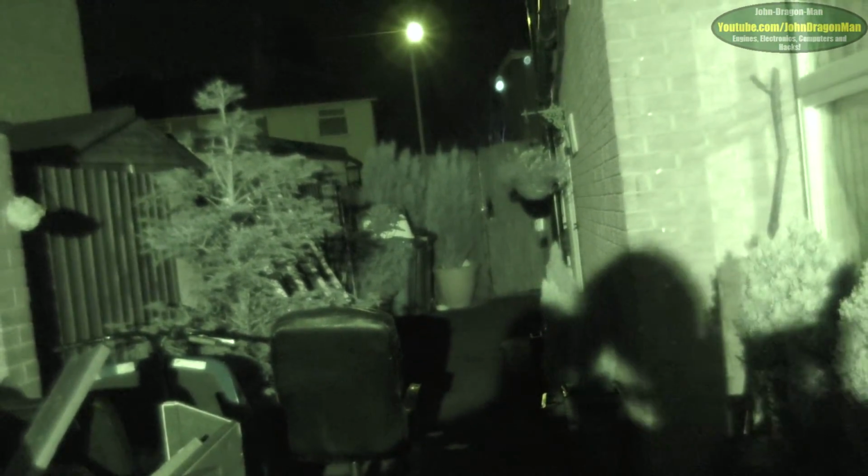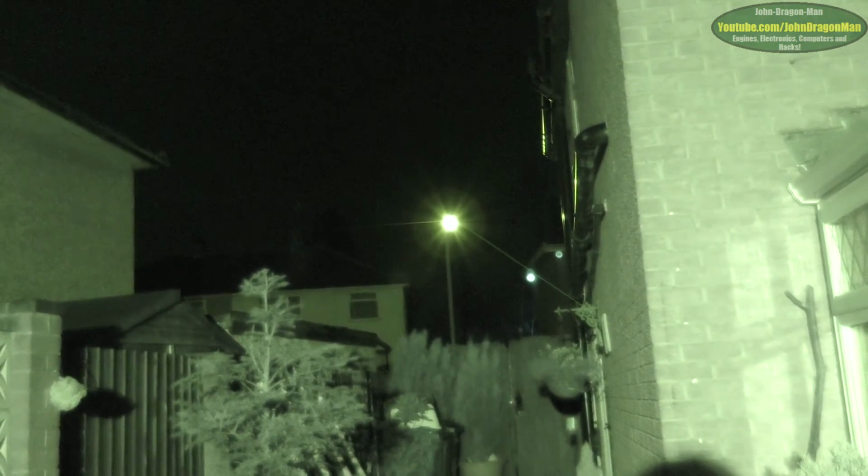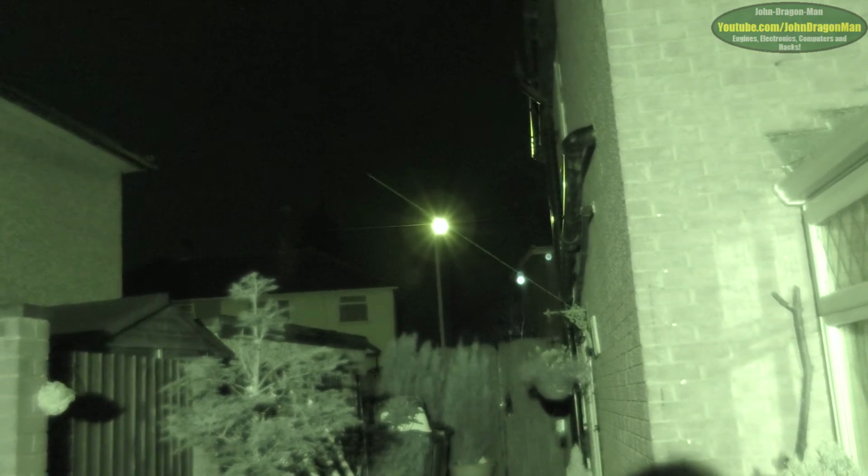I can't believe how good the stability control is on this thing. I mean, if I zoom in on that street lamp there, and I hold the camera, look at that. Stability control is amazing. You'd think you'd have it on a tripod or a gimbal. I mean, okay, I was a bit wiggly wobbly there, but I can move that camera like that, look. And look how good that stability control is. Try and turn the street light off with the laser pointer. No, you need to be above it. Picks up the beam really well. It does pick the beam up quite well, doesn't it?